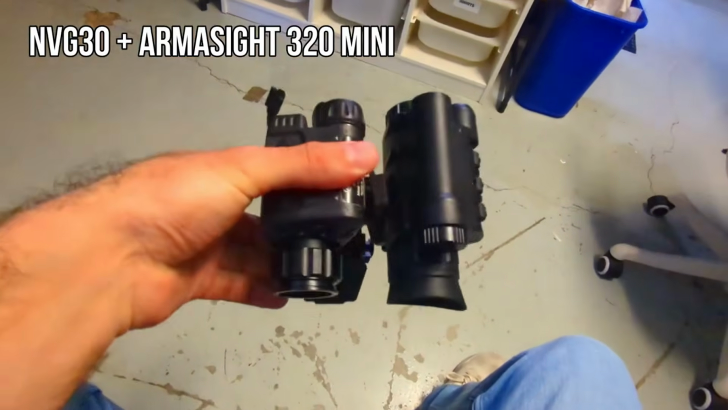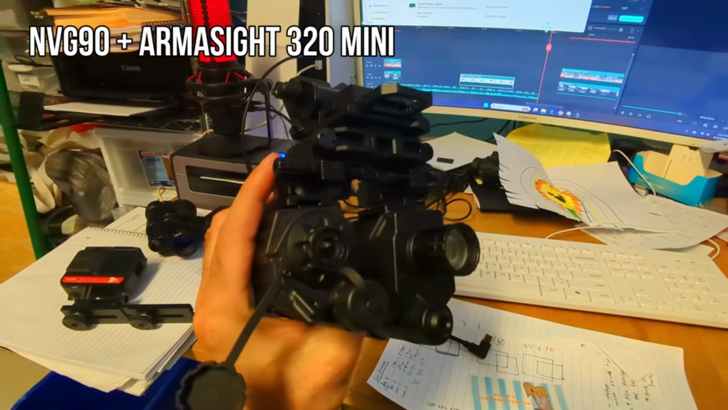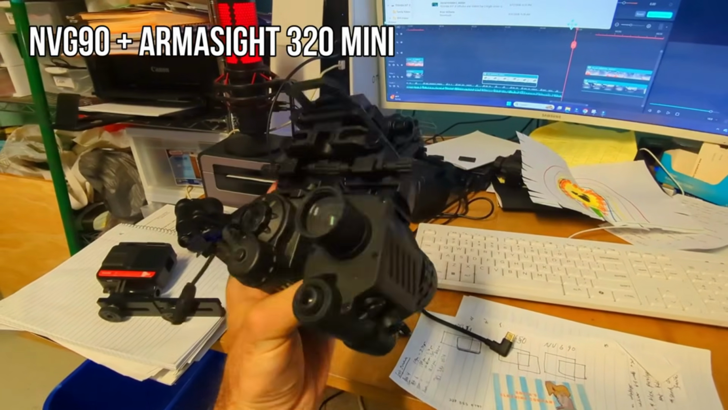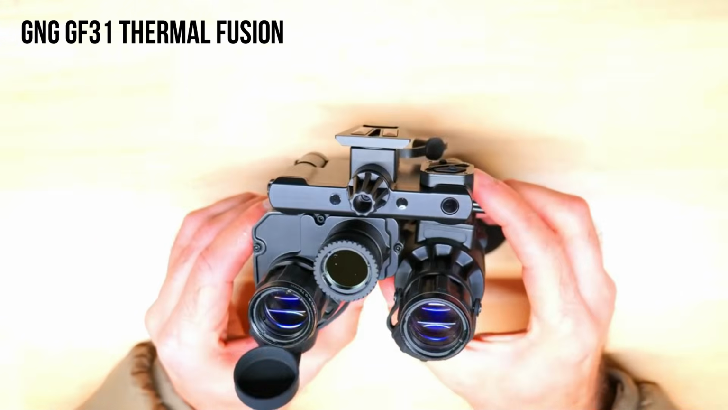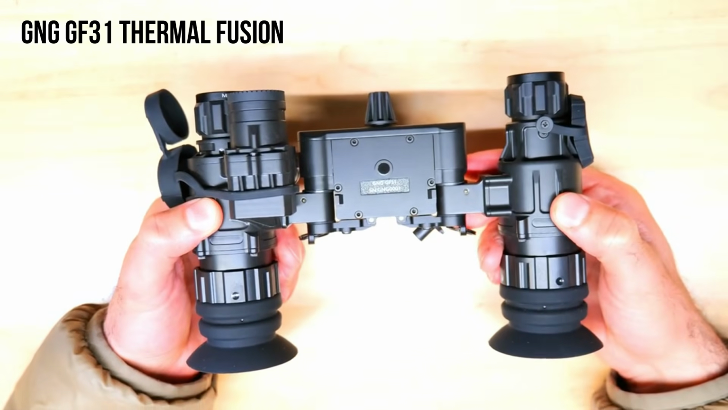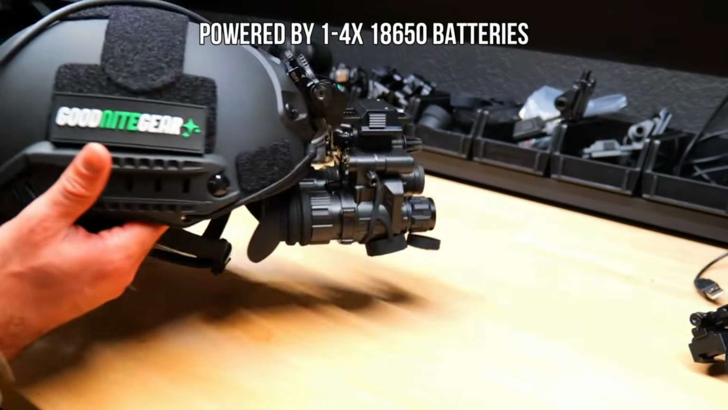A few weeks ago we also looked at some similar thermal fusion setups with the NVG 50, the NVG 30, and the NVG 90, together with the Armasight Mini SK320 thermal, and we've also explored some high-end thermal fusion setups like the GNG GF20 and the GF31. So if you're interested in thermal fusion and want to explore some more higher end setups, there will be links to those videos down in the description.